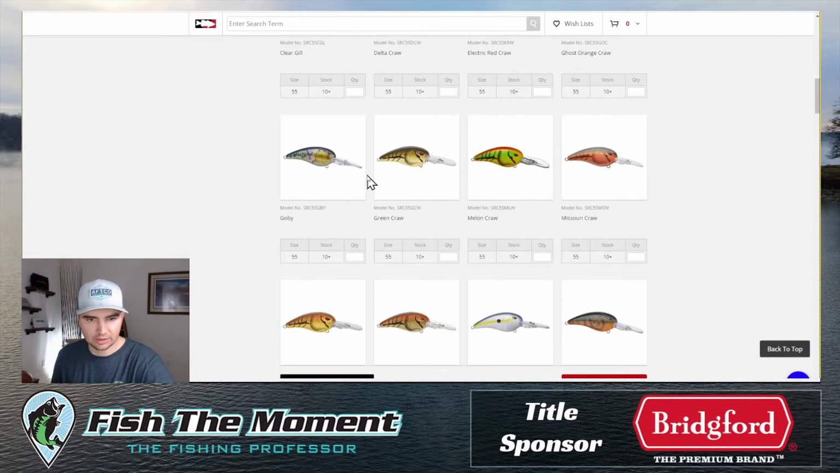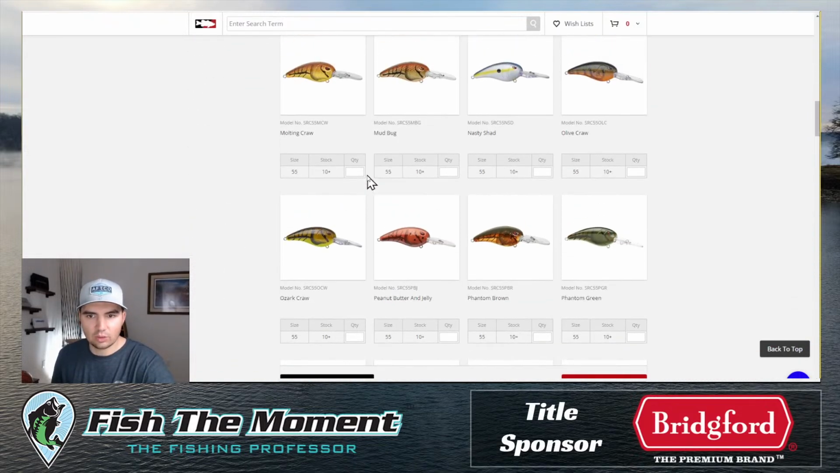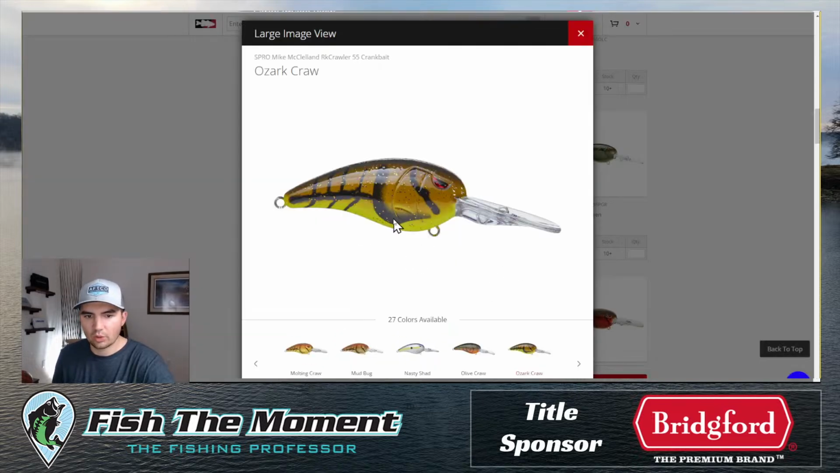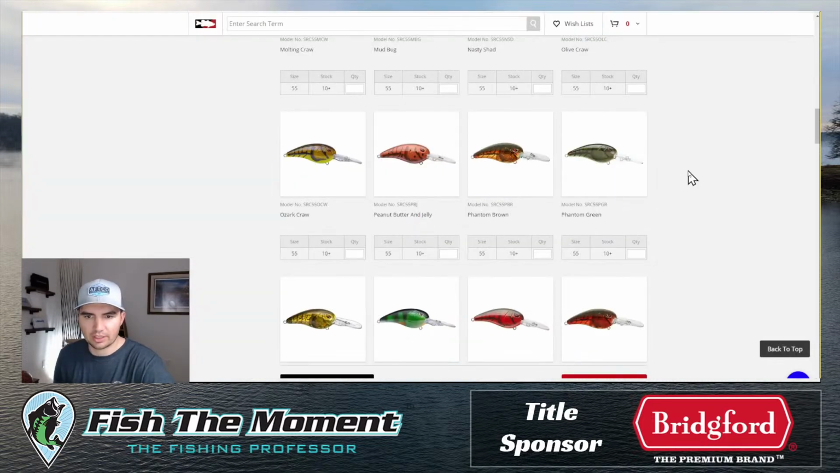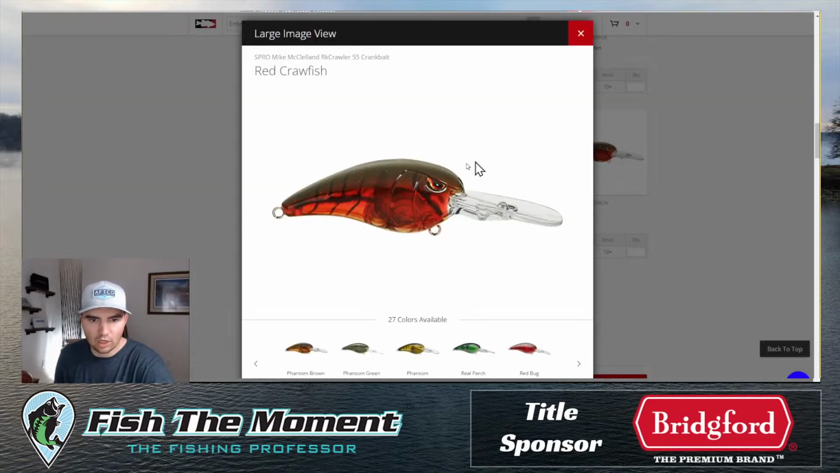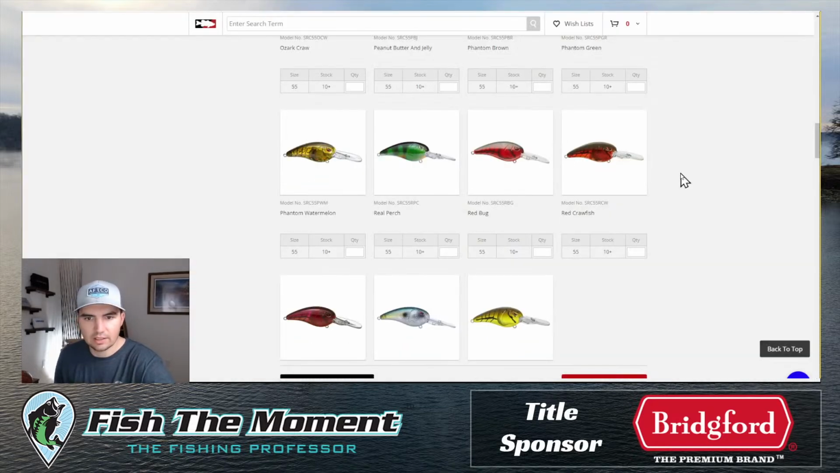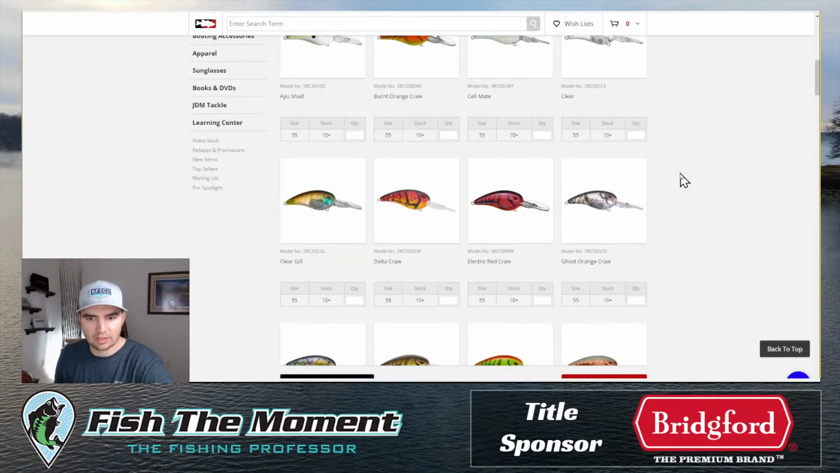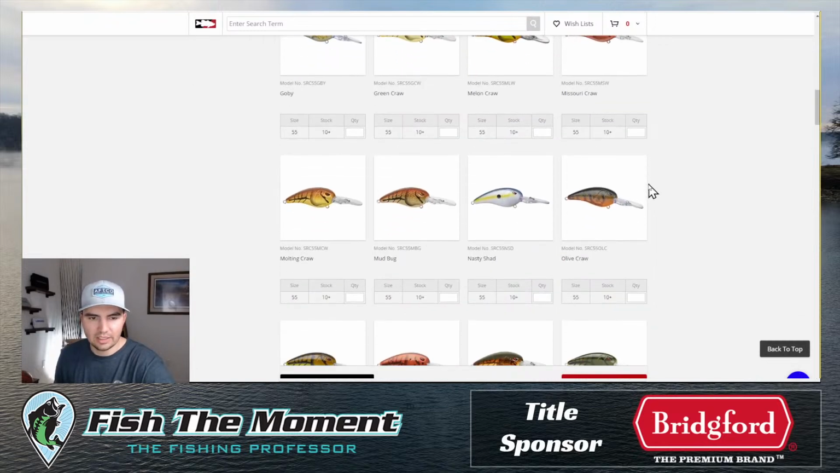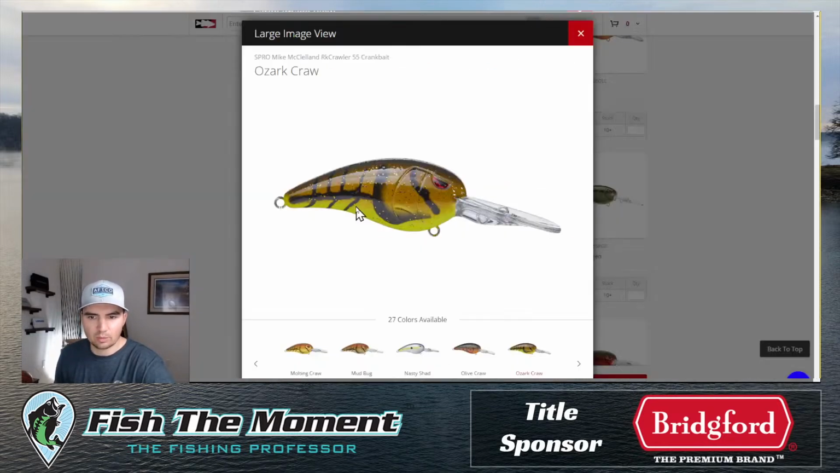If I had to pick one color in this bait, I really like to go with this Ozark Craw color, basically. It's like an orange, kind of a brighter orange. I like a brighter crankbait, even in clear water. Maybe not super clear water. If I had to go with a perfect clear water crankbait, this red crawfish is a little bit better. A translucent red works better in the clear water, or maybe something that's even more translucent like this ghost orange craw if I'm fishing in super clear water. But usually I'm cranking in a little bit more stained water, so this Ozark Craw color is great.